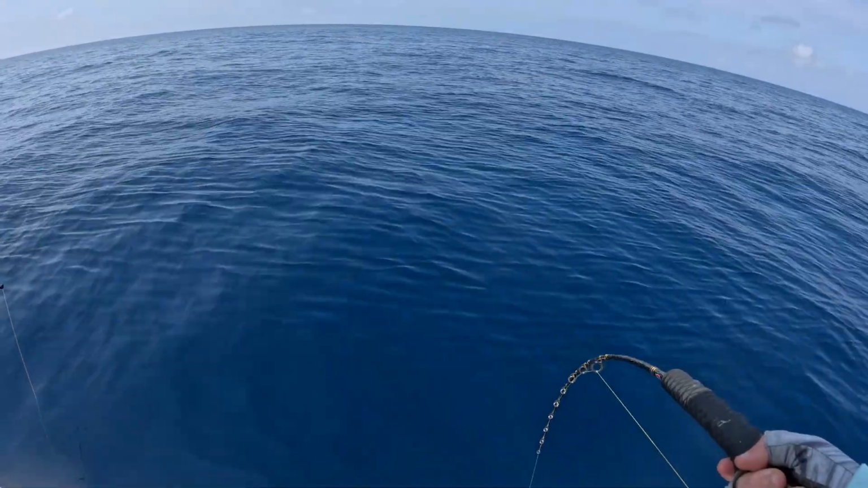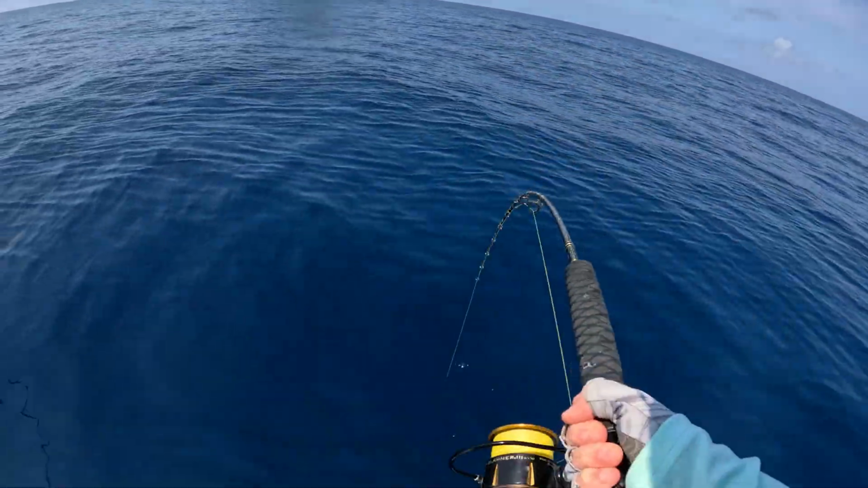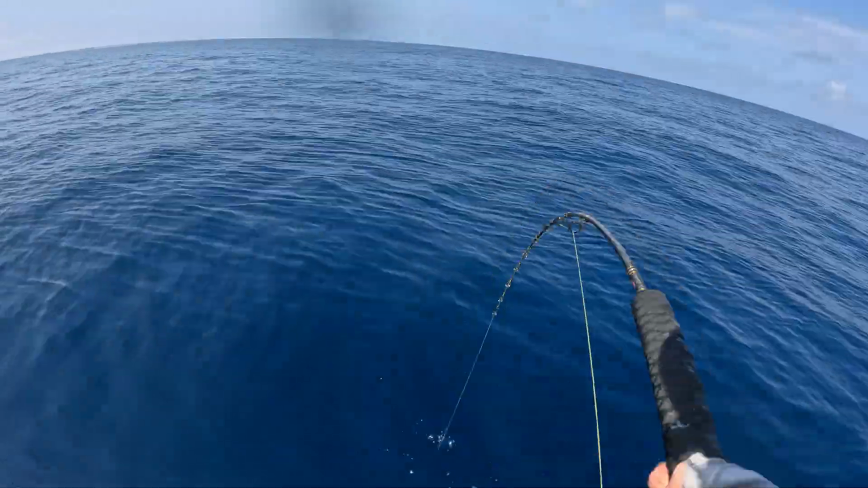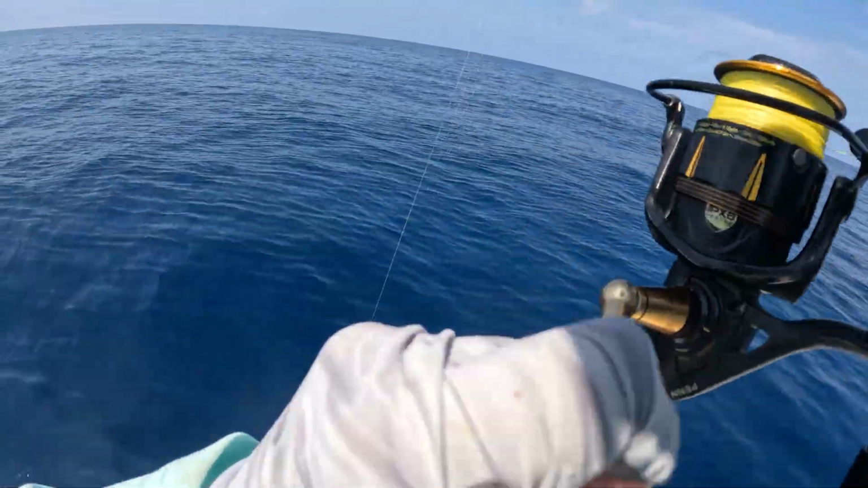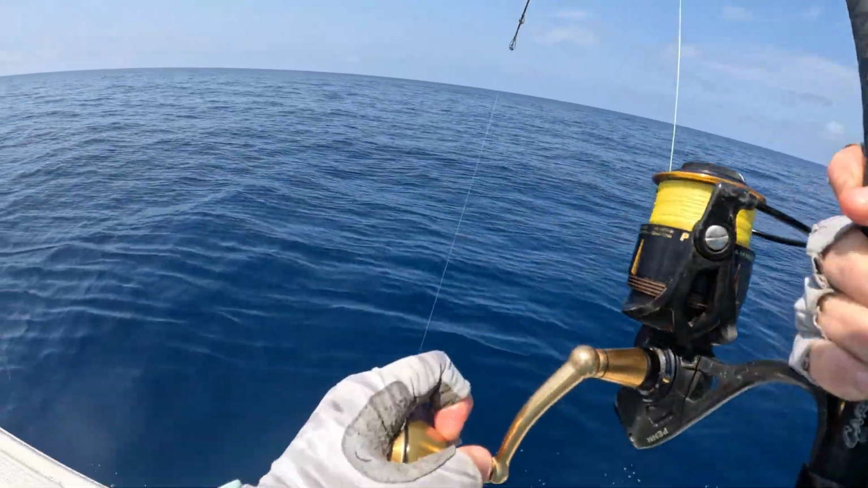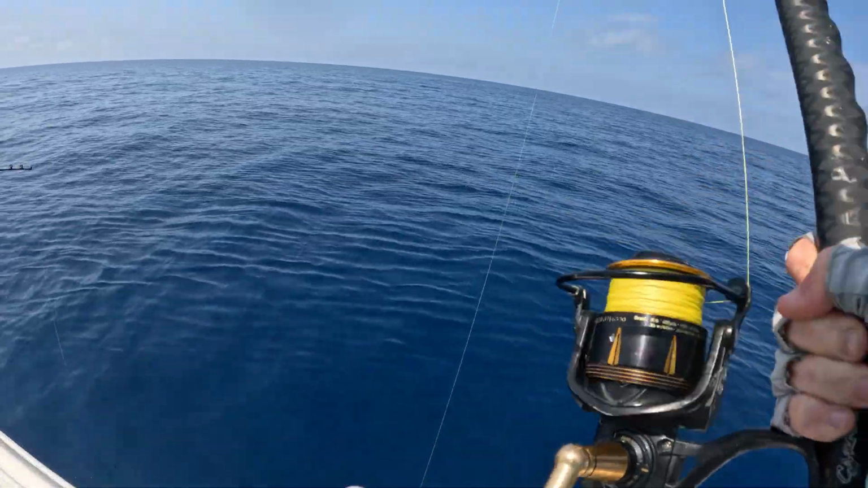Through the eye. Whoa. Oh, don't you turn me. Don't you turn me, buddy. Nope. I've caught too many bigger than you, my friend. You're coming in the boat. This might be the one you missed.